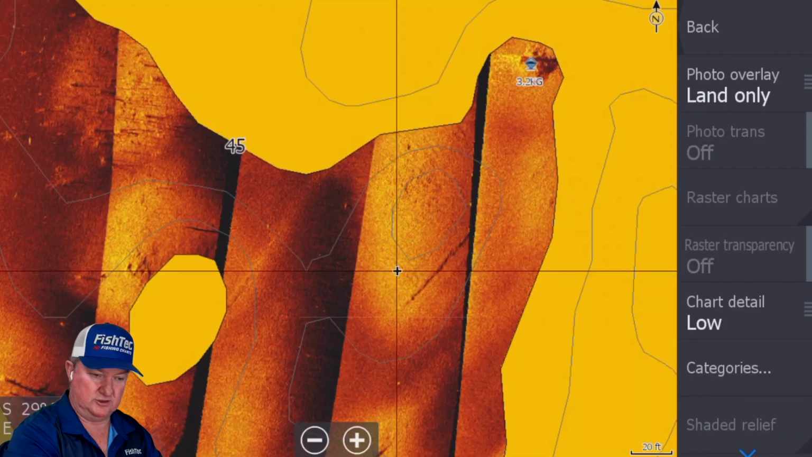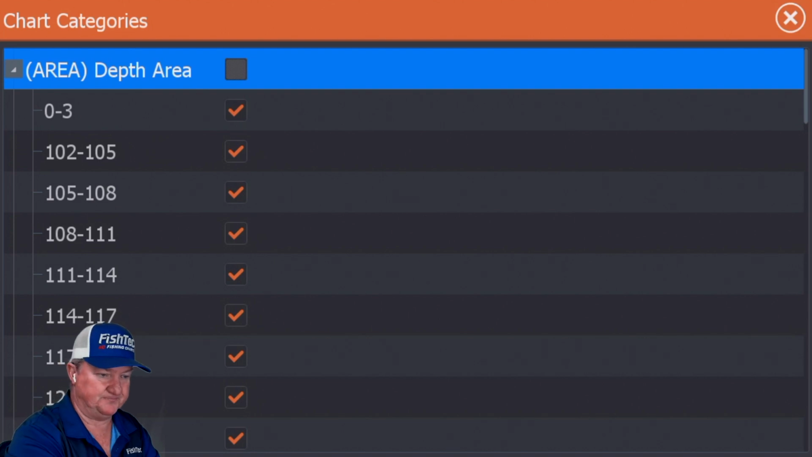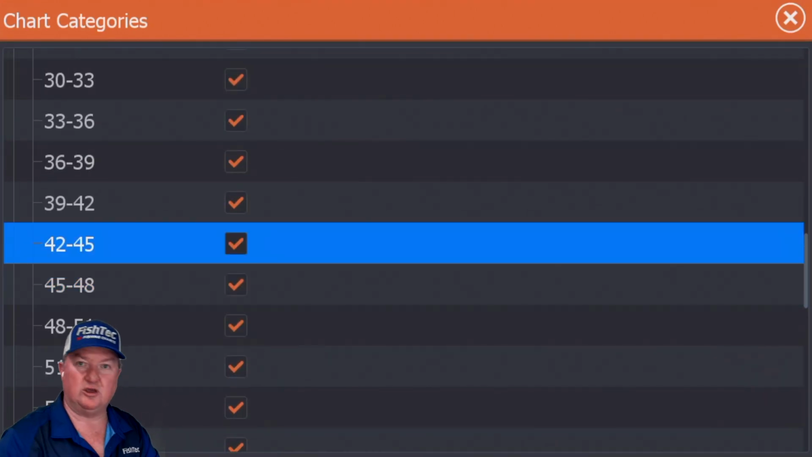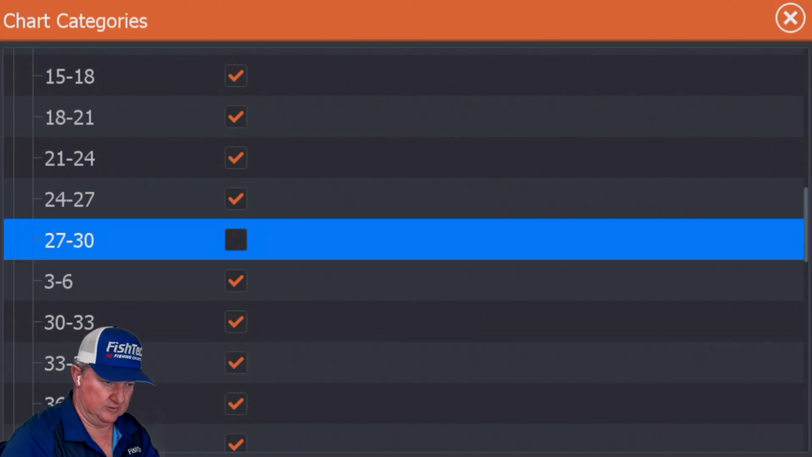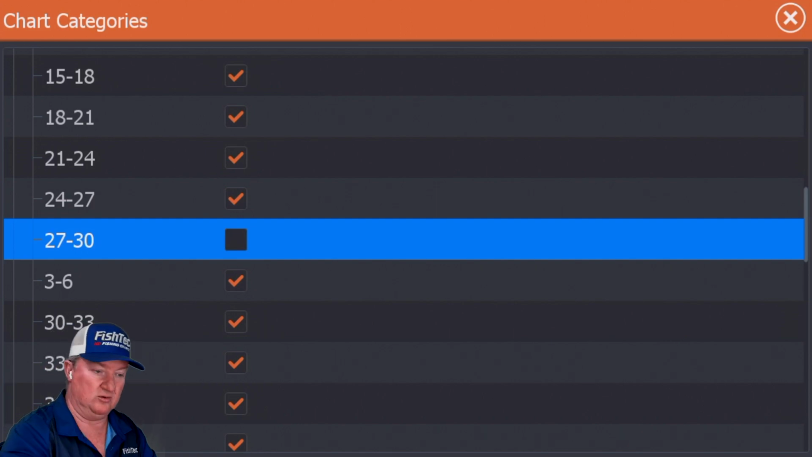Go to your chart options, go to your categories. Remember, you push with your finger on the left side of the screen there to get your drop-down menu, and you turn off your 42 to 45, because we're looking for that 30-foot range. So we want 27 to 30. That's because the dam has come up by 15 foot. So that is the range that we're targeting now. It's going to be exactly like it was up there. Let's see what we find now.